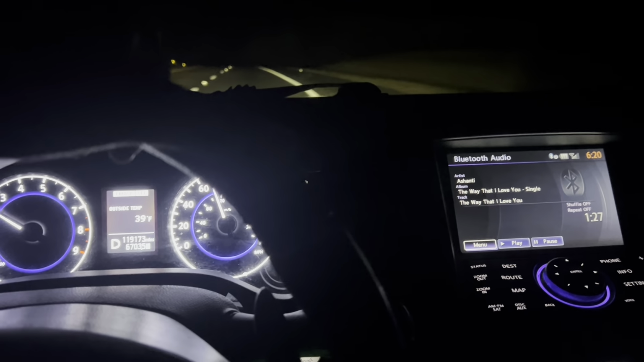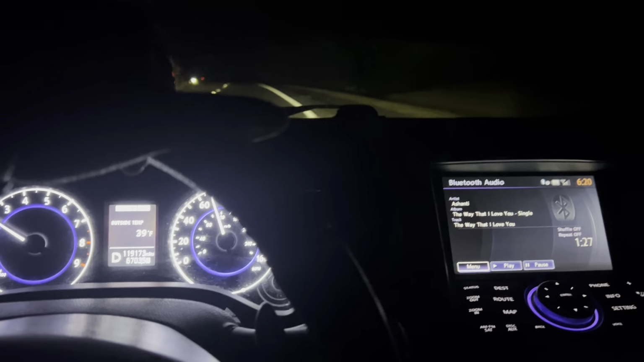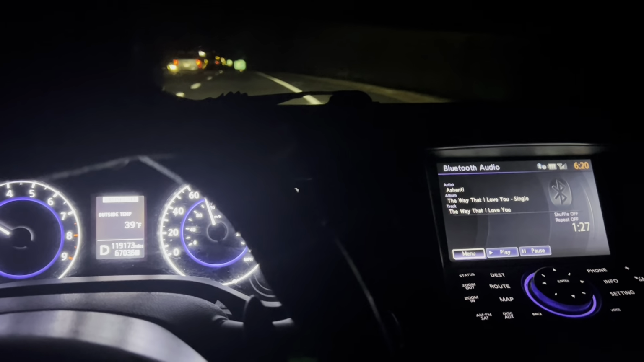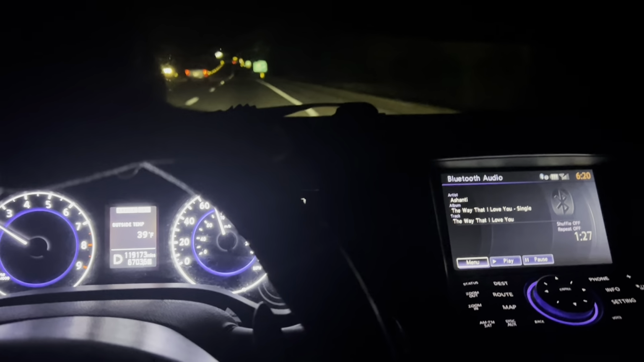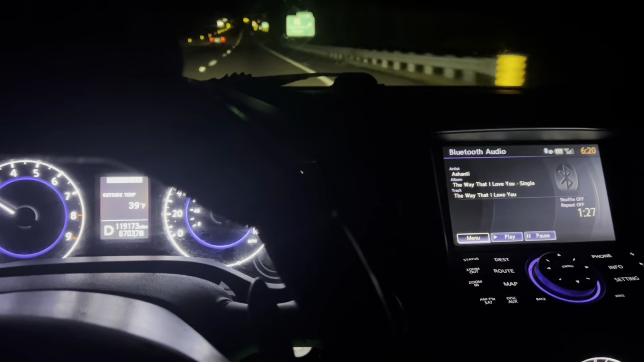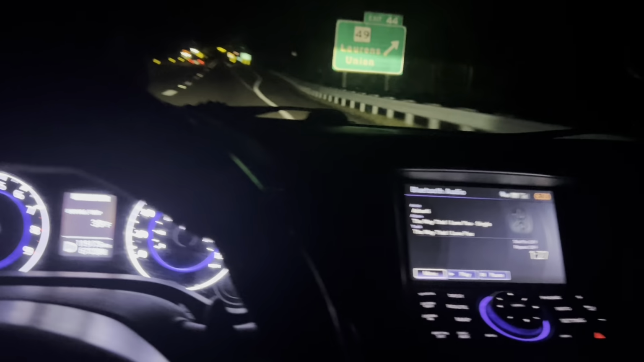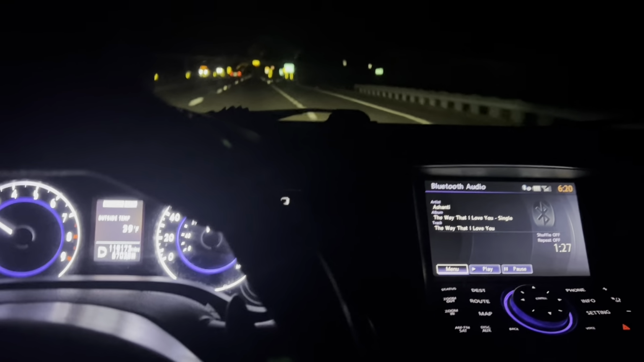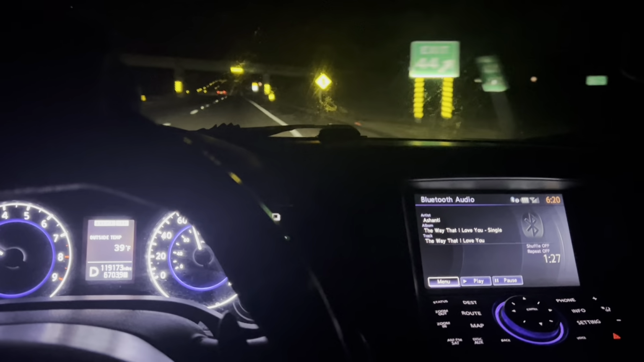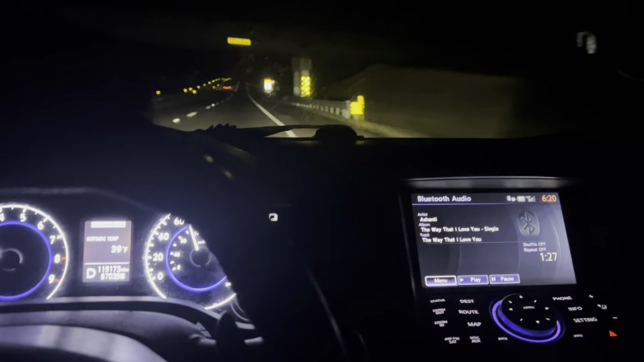I've had this car for 5 years, and most of my miles on this car are highway miles. I did a lot of traveling. I had this car when I was in college, so a lot of my miles are highway mileage. I travel a lot in this car. So the thing I don't like about it now is the technology aspect of it. I wish I had Apple CarPlay.